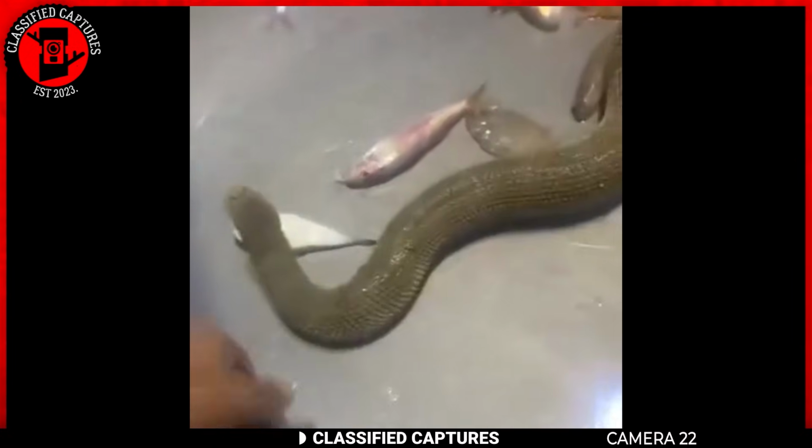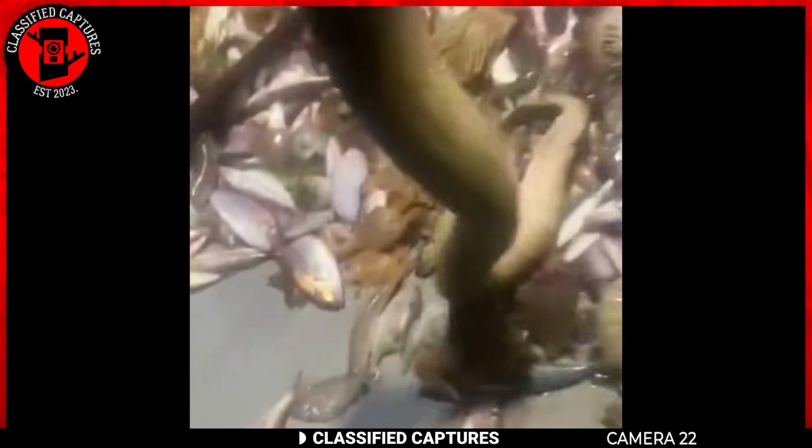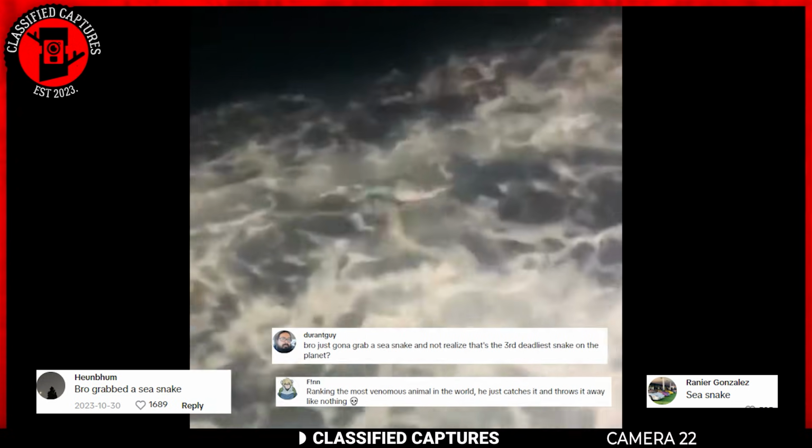One man had such an experience when he went out to sea and captured something unique among the fish in his net. It was a snake. Without much thought, he grabbed the snake by its head and threw it back into the sea. Unfamiliar with the type of snake, he shared the footage online, and the reactions were swift and intense.